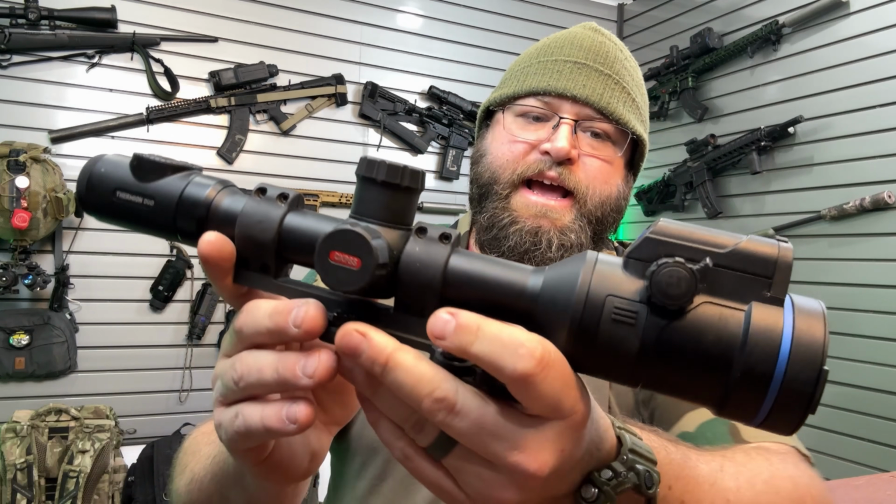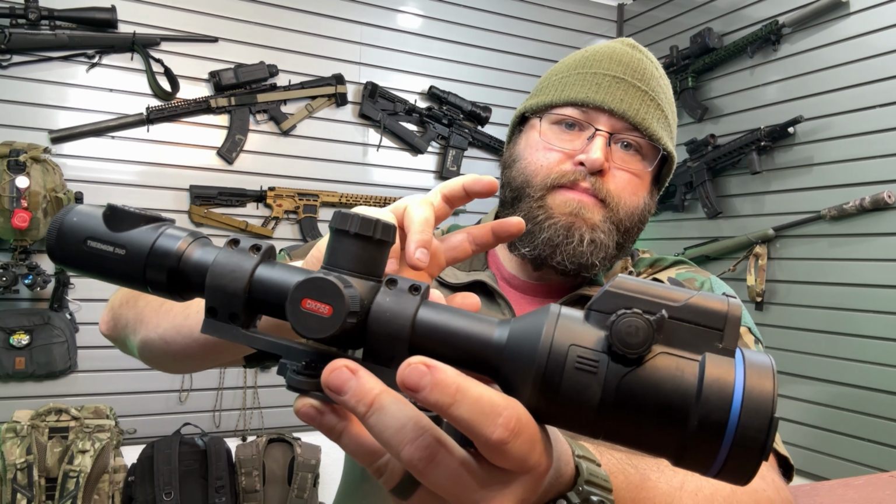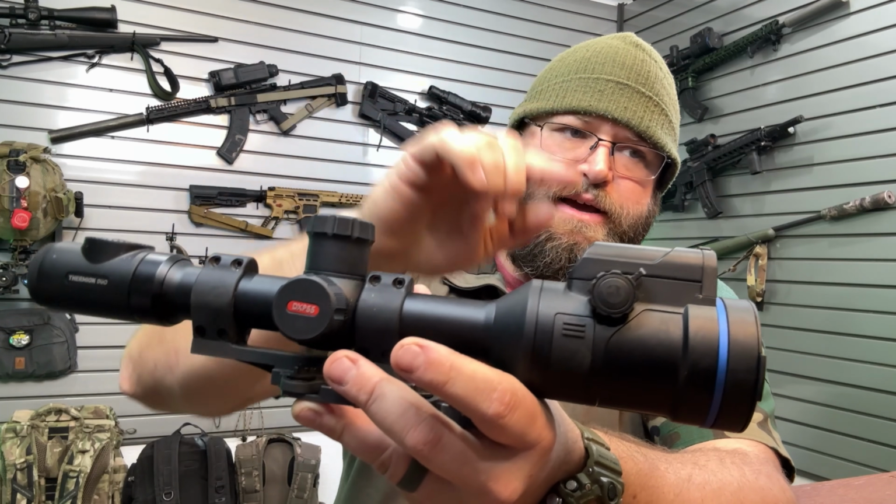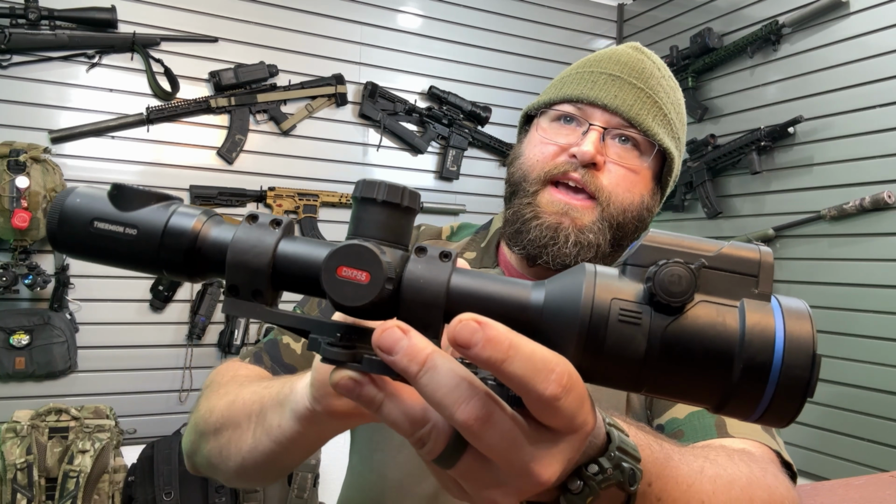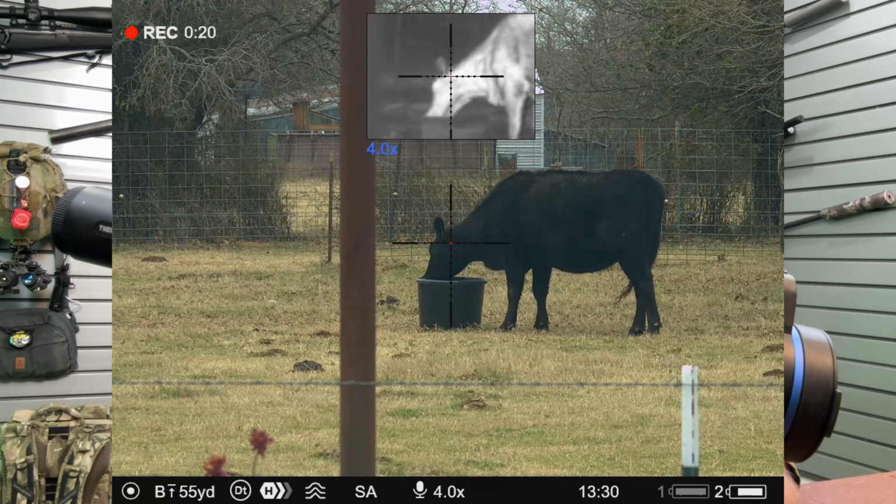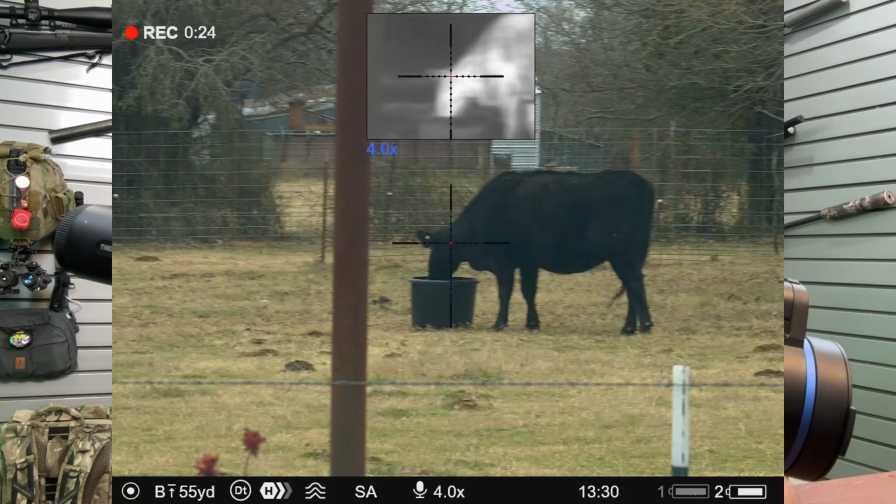Now, another question that I had for myself when I first heard about this is, will I be able to see the daytime and the nighttime channels in all configurations? For example, can I do thermal main picture and picture-in-picture both in thermal? Can I do that for daytime?